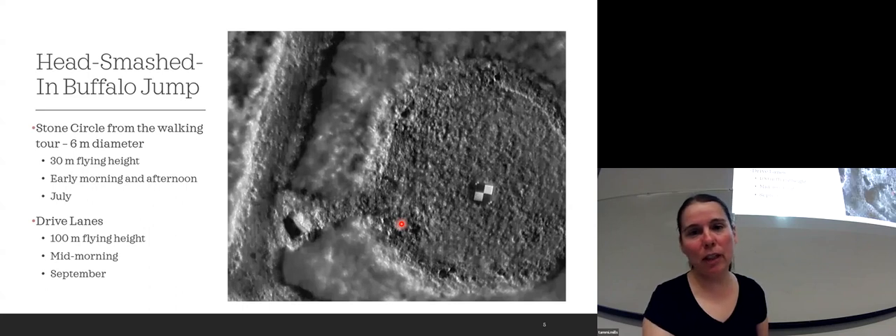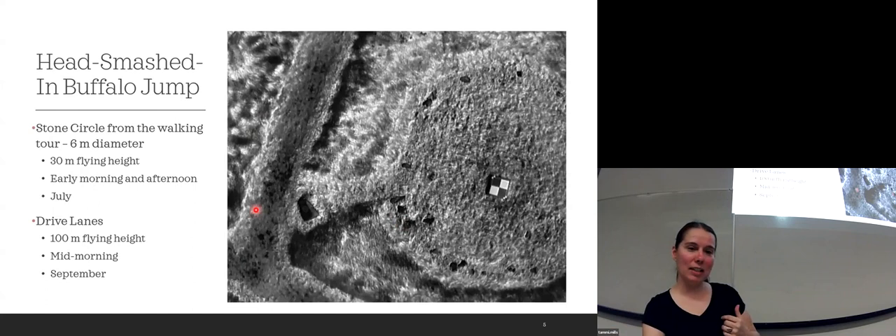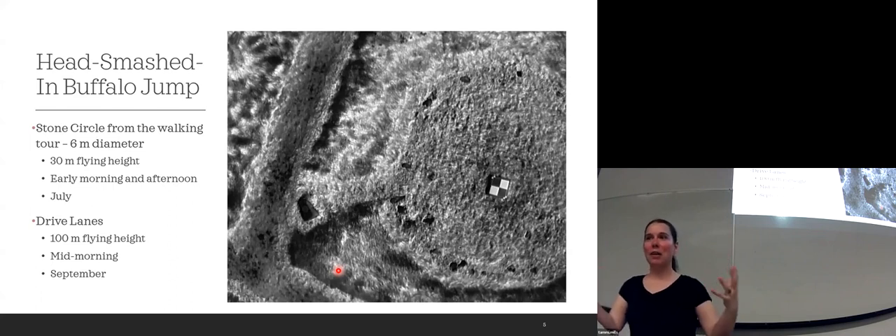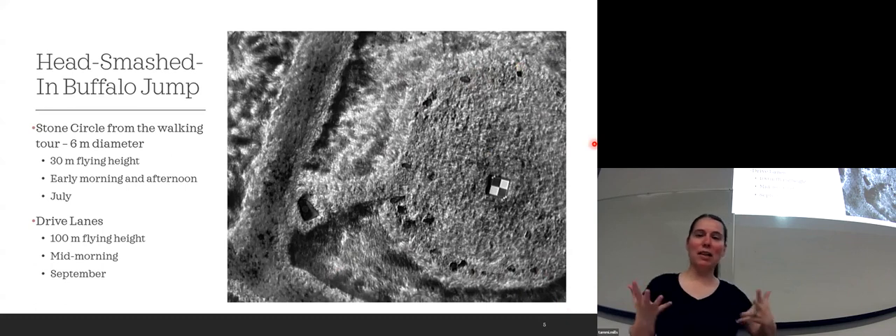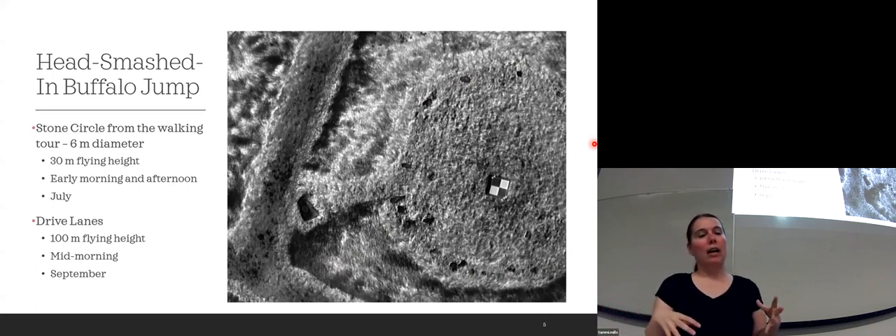But in the afternoon, there are some things that are even more evident. You can actually see the outline of the number 1 right there. But the vegetation is a lot brighter. It's absorbing and emitting that thermal energy at a higher rate than the stones. But now you can actually see that contrast of the stones all the way around the ring. And again, sorry, it's cut off there, but I wanted to take the original images instead of making the mosaic on these ones because it was such a small area.